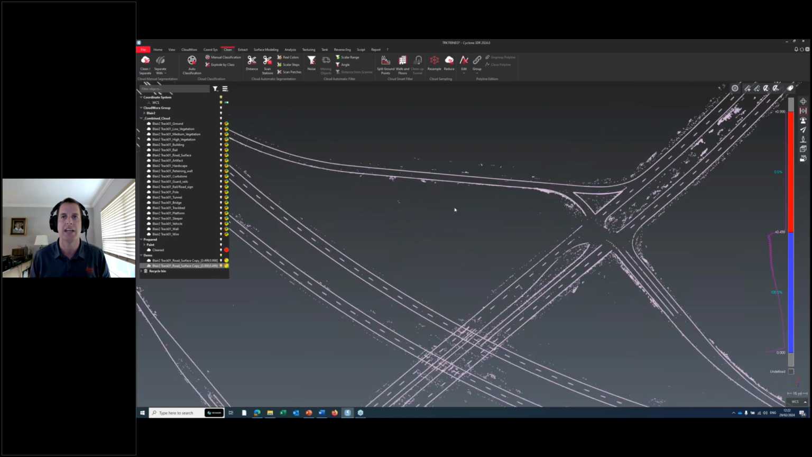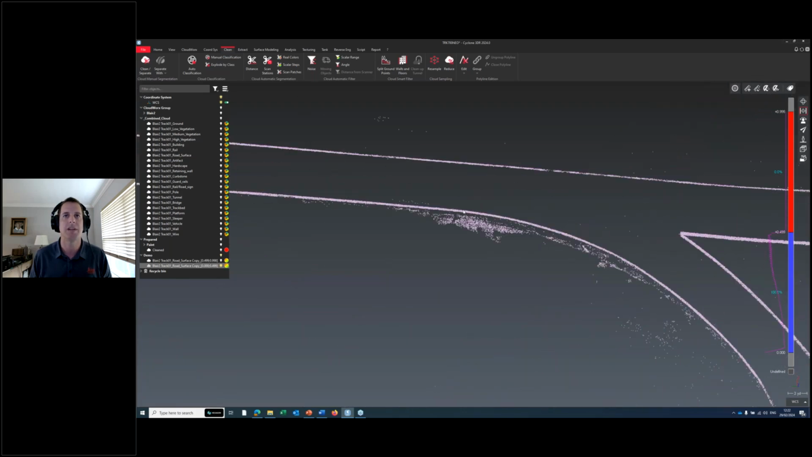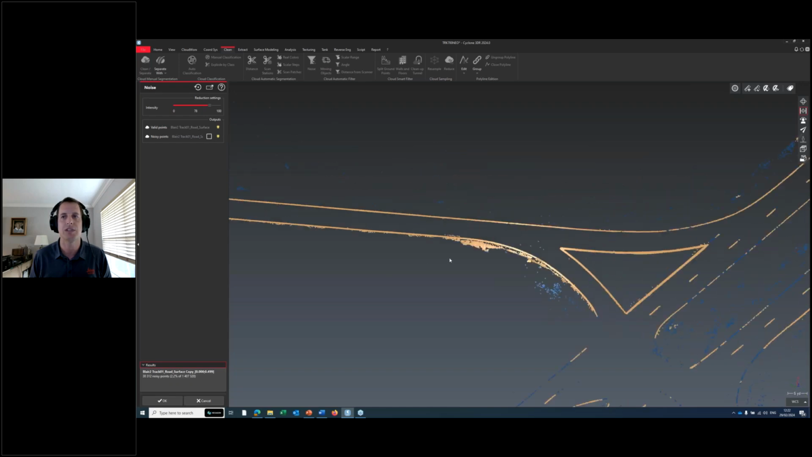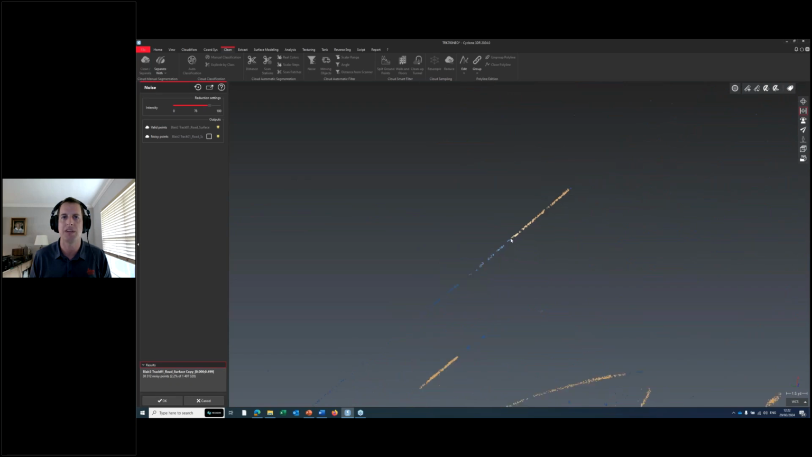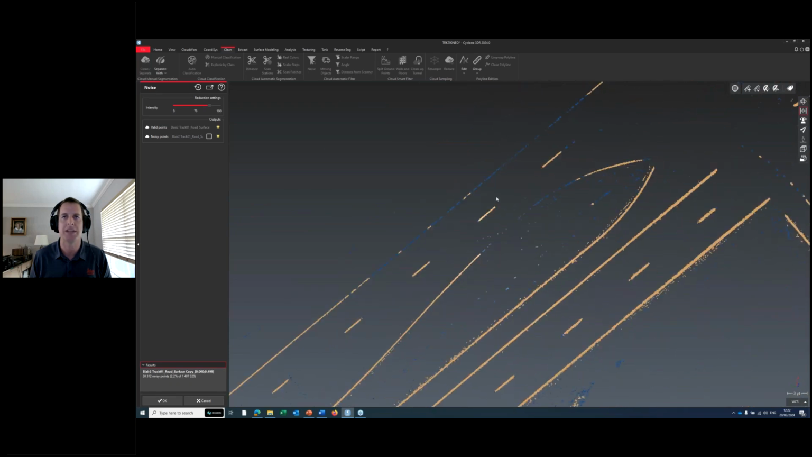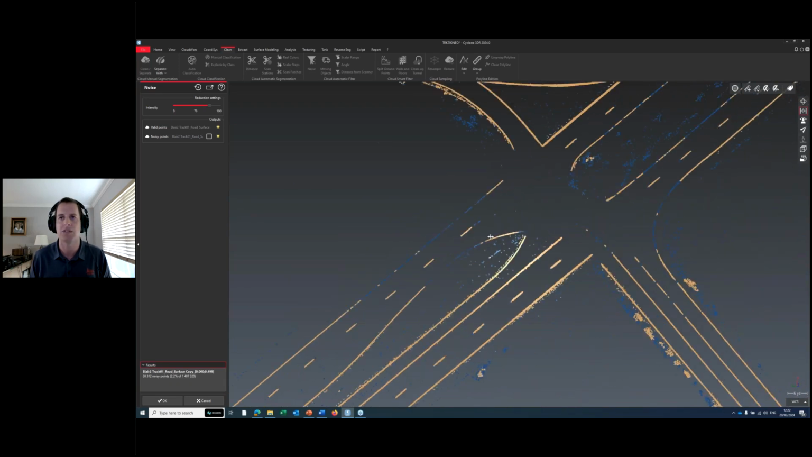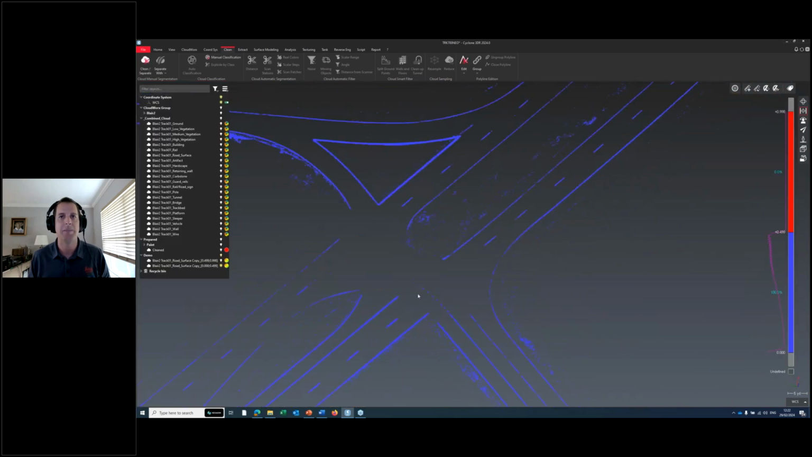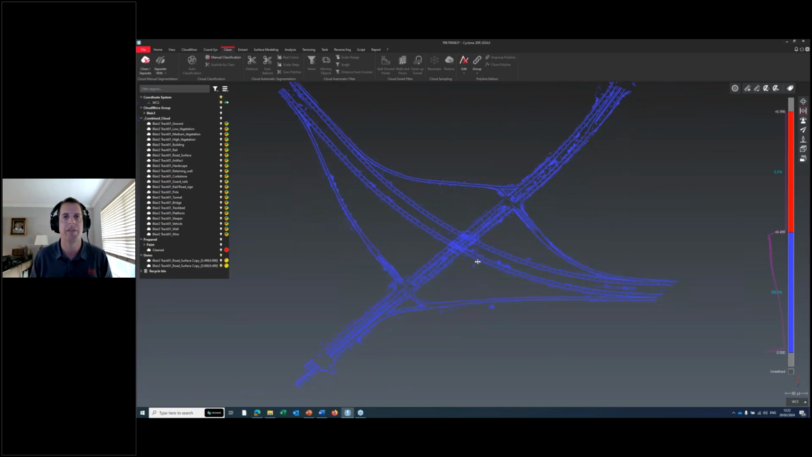And I've got that kind of canned up. What would happen, and I'll illustrate that, is if I ran a noise filter, it would probably eliminate too many points. For example, here, I know that's a valid paint stripe, and just based on the way the noise algorithm works, it's eating up stuff that I actually want to keep. So I manually cleaned this, and it took me about 20 minutes on this size project.